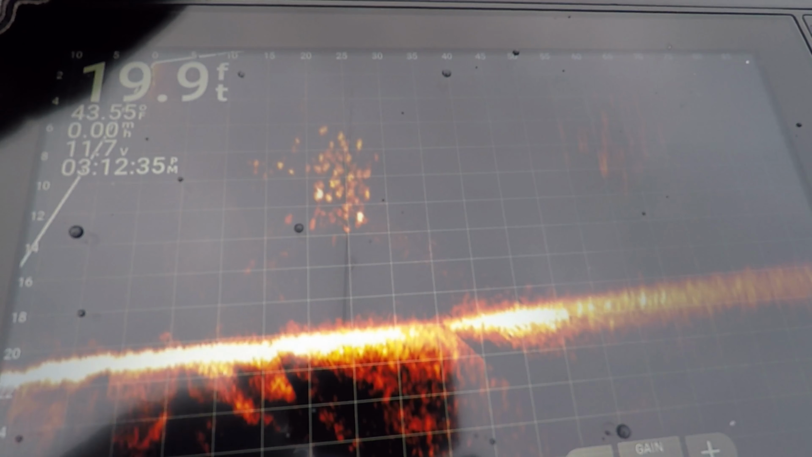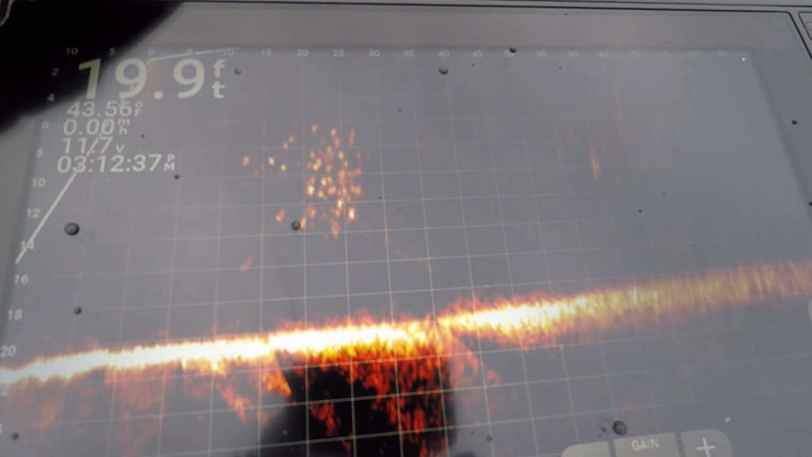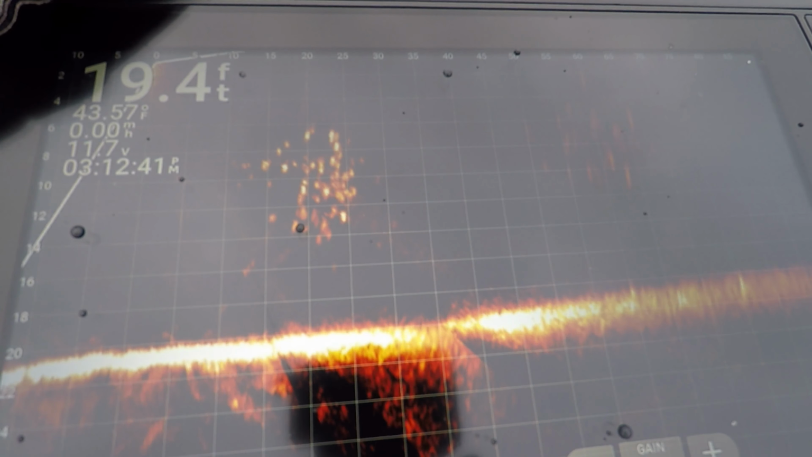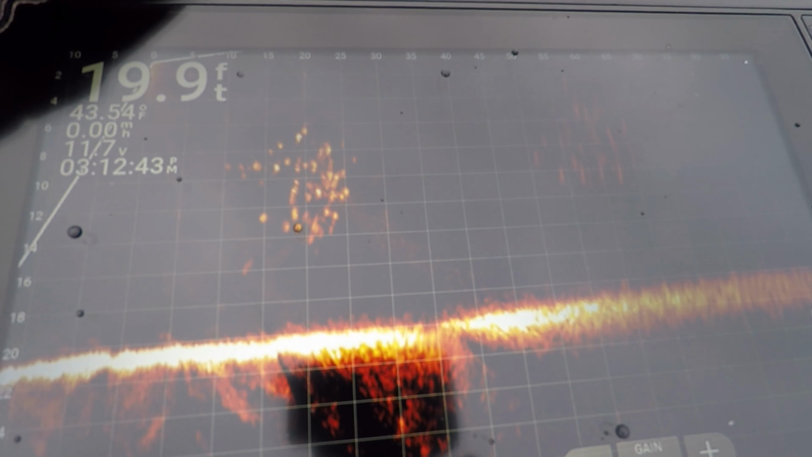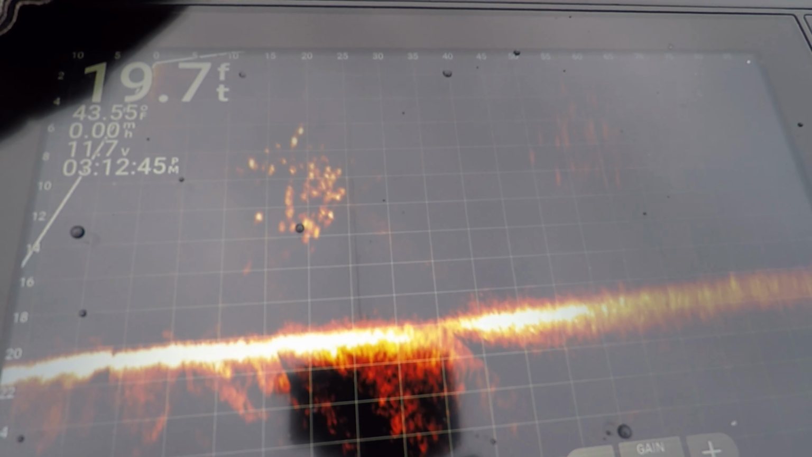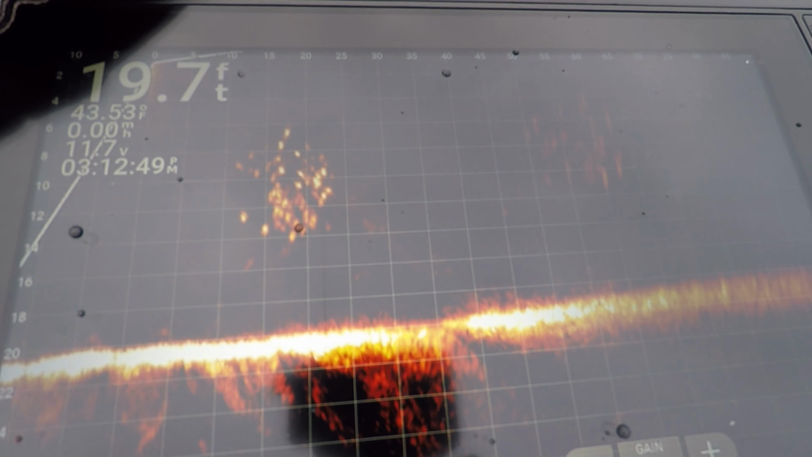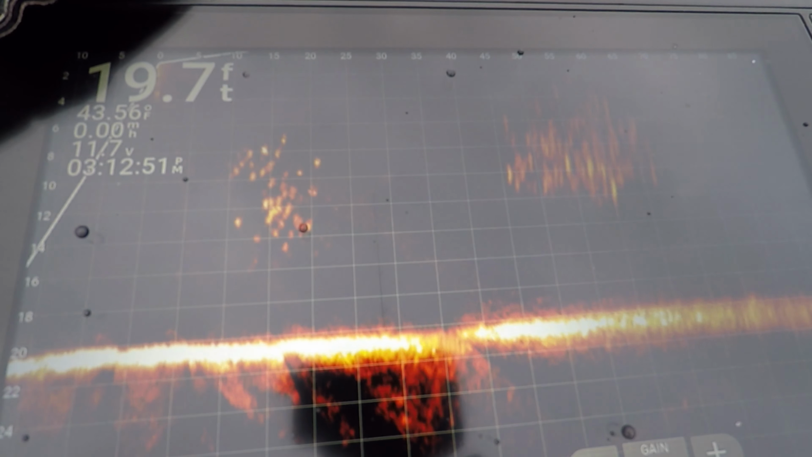At this point, so many people know about how Livescope works. Just casting it out there, watching the Livescope, just hanging it there, going real slow, moving it a little bit. You could see a lot of times crappies coming up there swiping at it, and they would miss, but you just had to hold it real still, keep it there. They wouldn't take for moving baits as much.